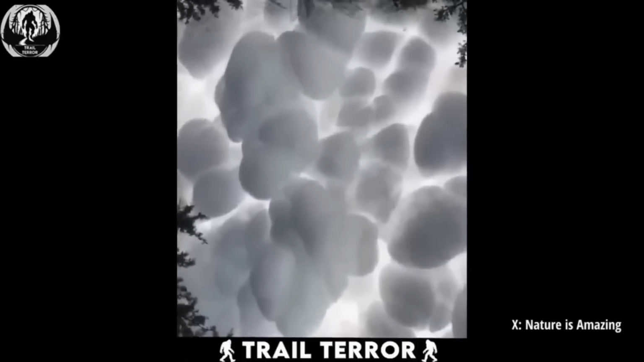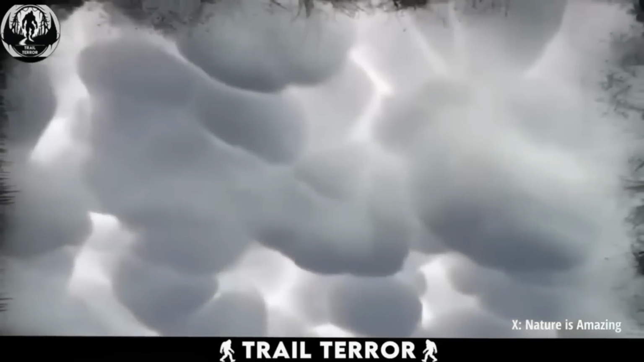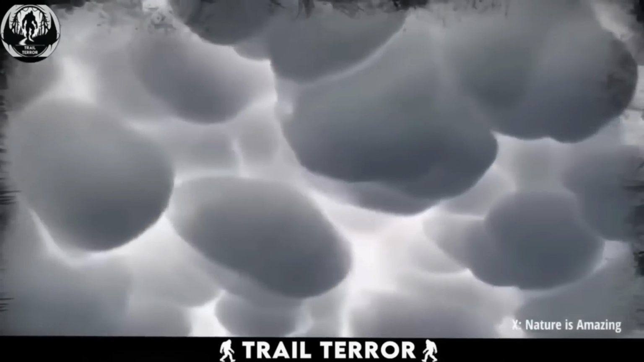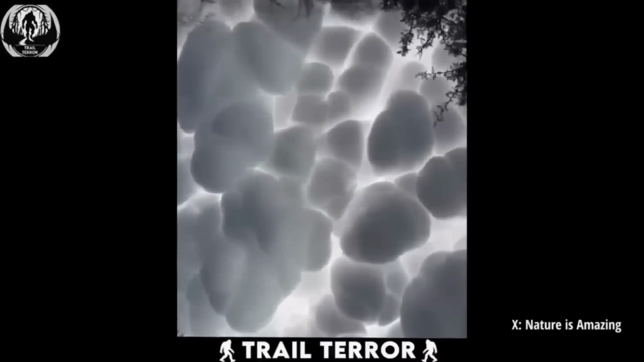They're actually a rare phenomenon known as Mammatus clouds. These clouds are pouch-like structures hanging gracefully in the sky. Despite their ominous appearance, contrary to popular belief, they don't signal the onset of a tornado. Instead, they often appear after the fiercest part of a thunderstorm has passed.